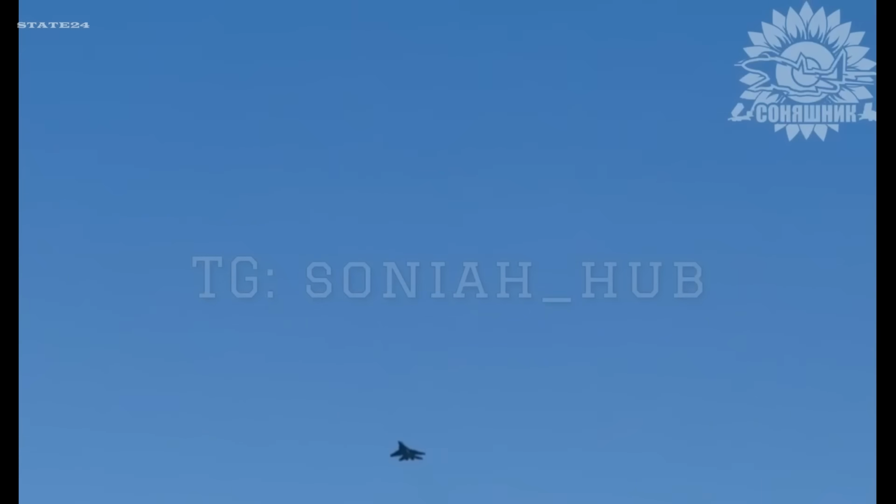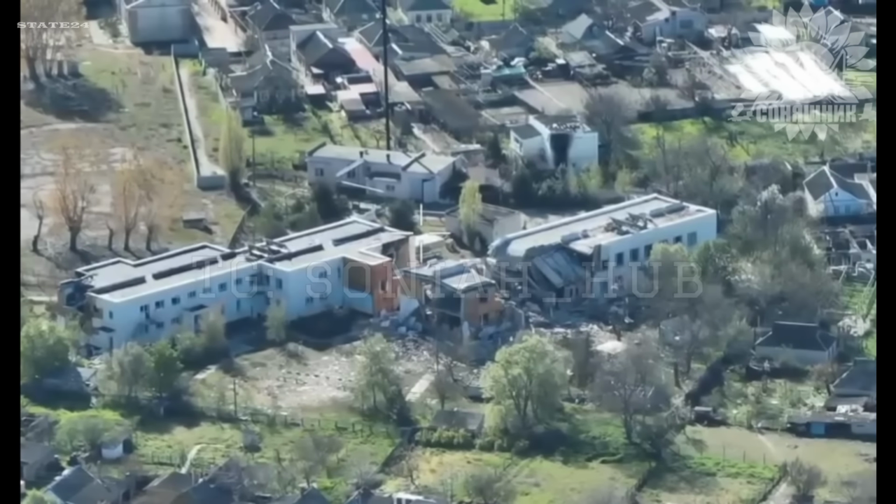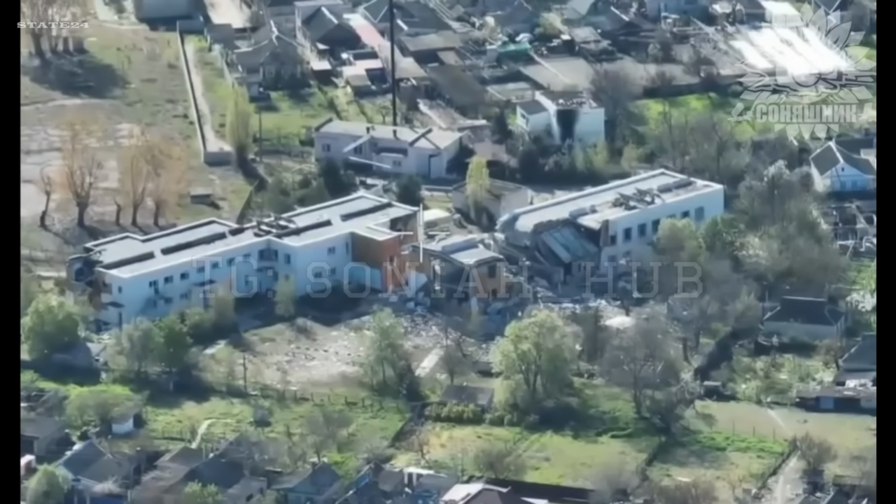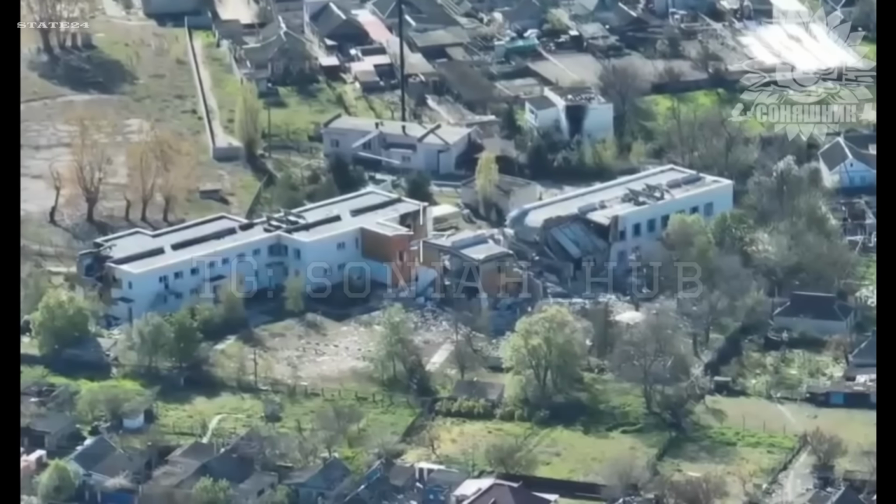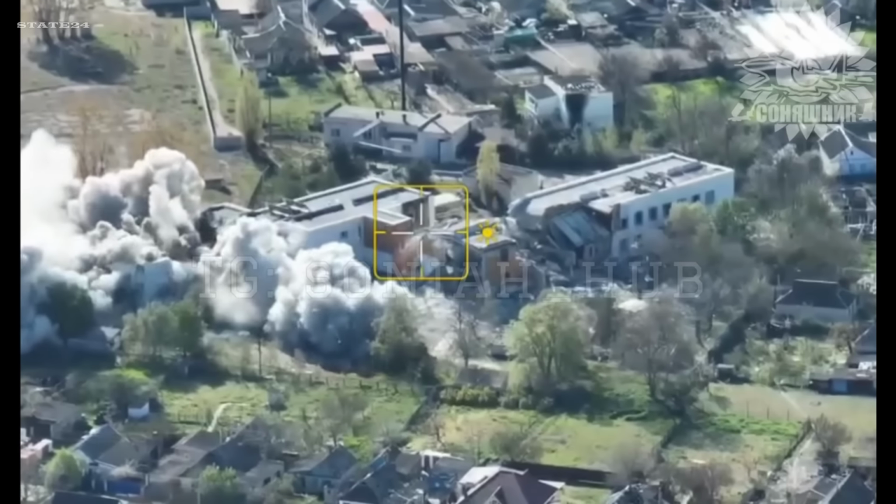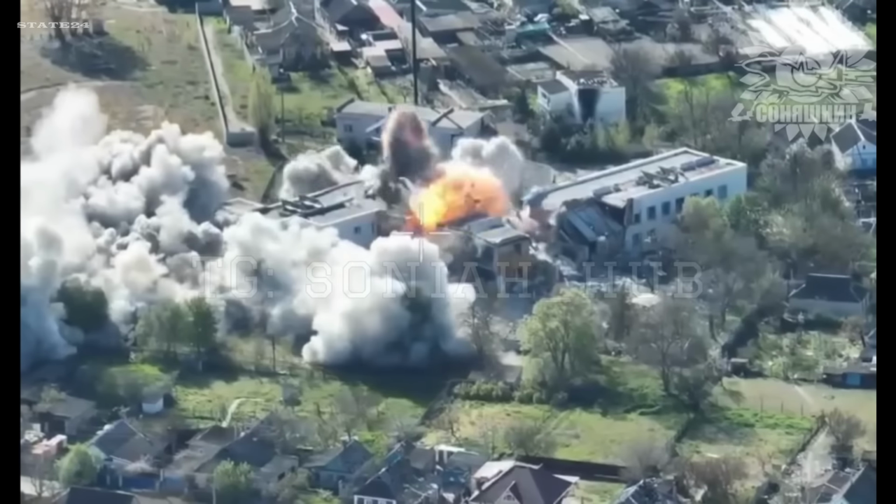Huliaipole, Kherson Oblast. A building housing Russian drone operators and a Ukrainian MiG-29 Mu-1 already inbound with an AASM Hammer. One precision strike. The operators, the equipment, the entire coordination hub, gone before a single drone could launch from that position tonight.